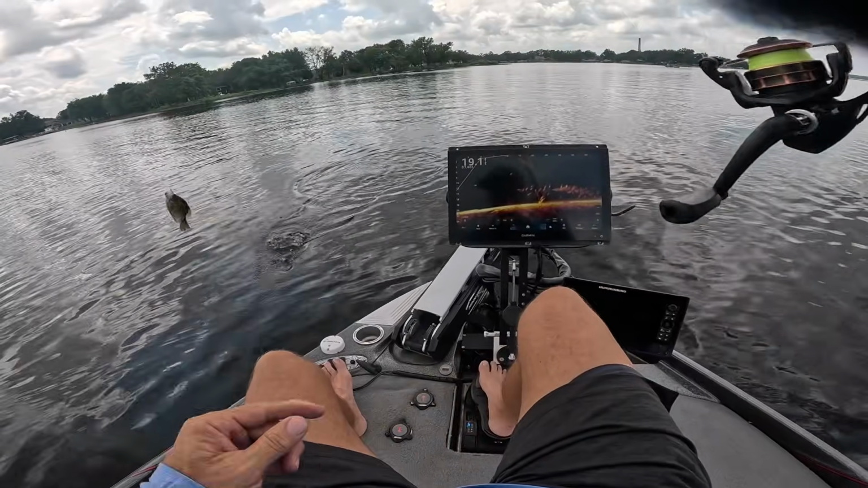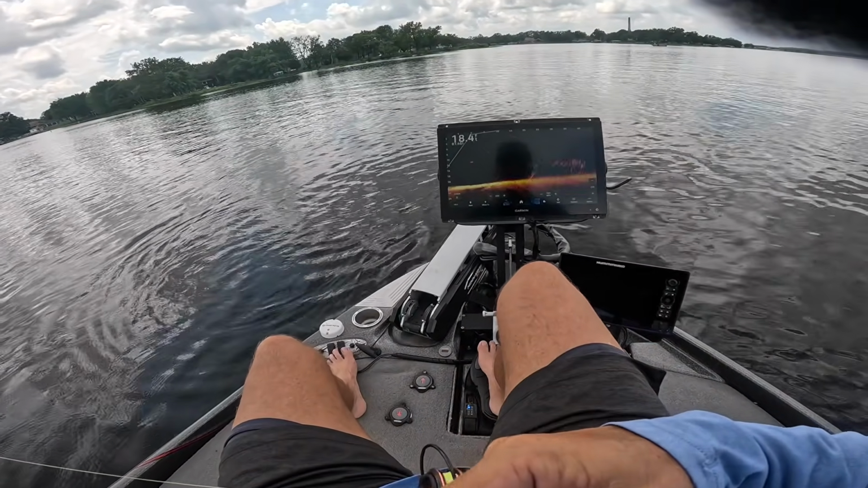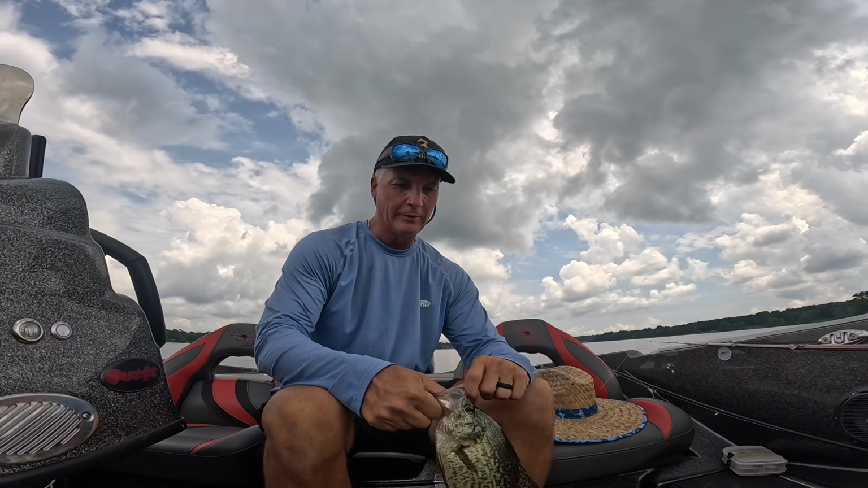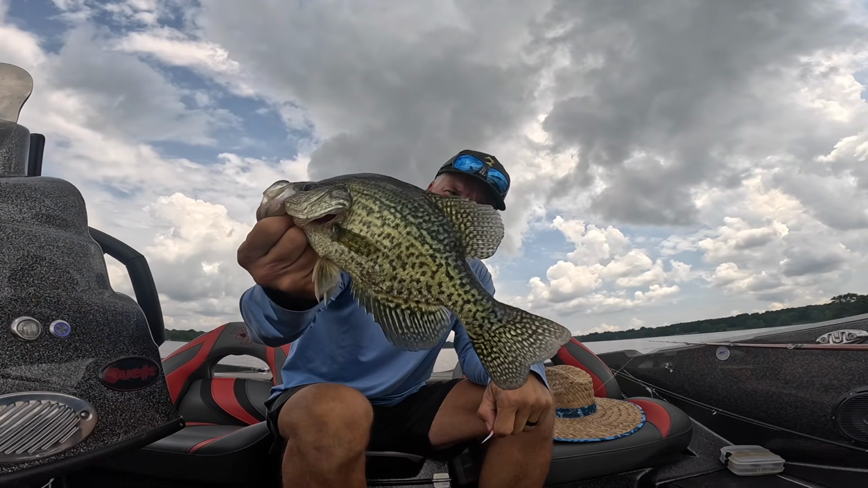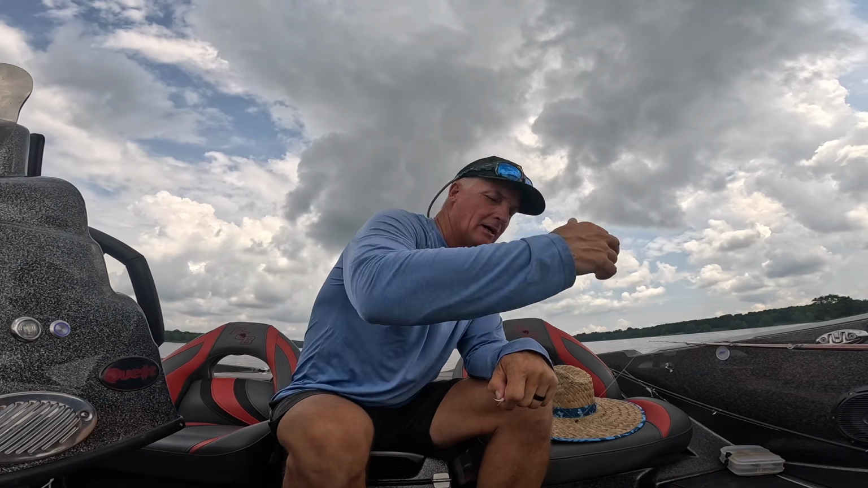Good fish here, guys. First slab of the day. Big fish. Identifying big fish. Look at that. That thing's beautiful. That's what we were looking for. And it might be that they want, that is a good fish right here. On my lake, that's a fantastic fish. We're going to let them go.